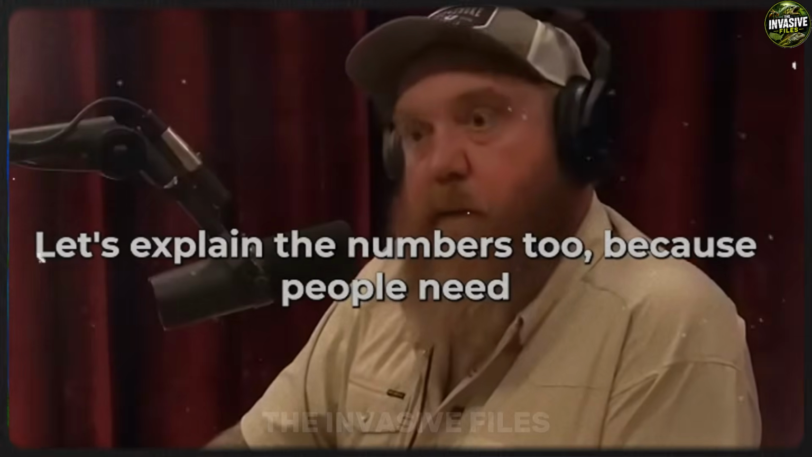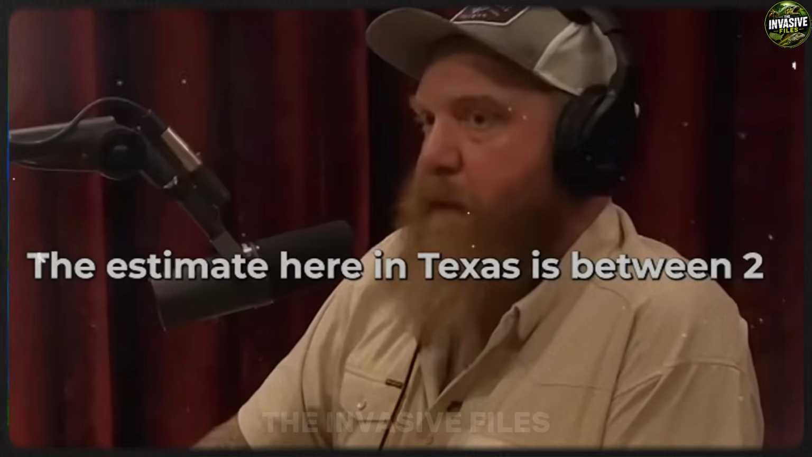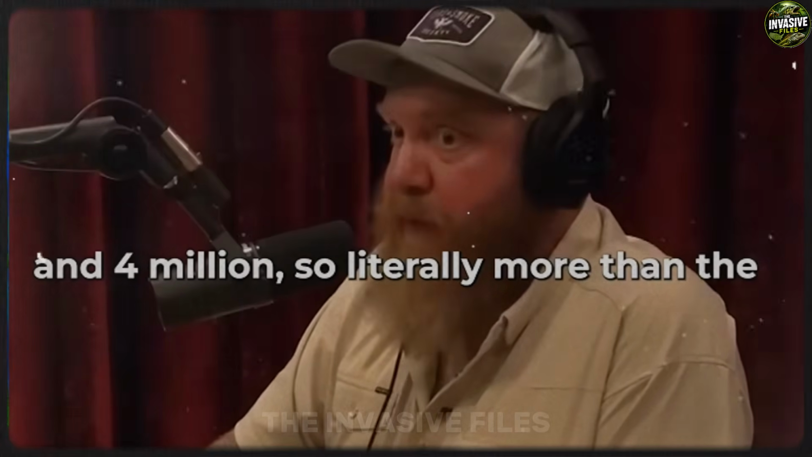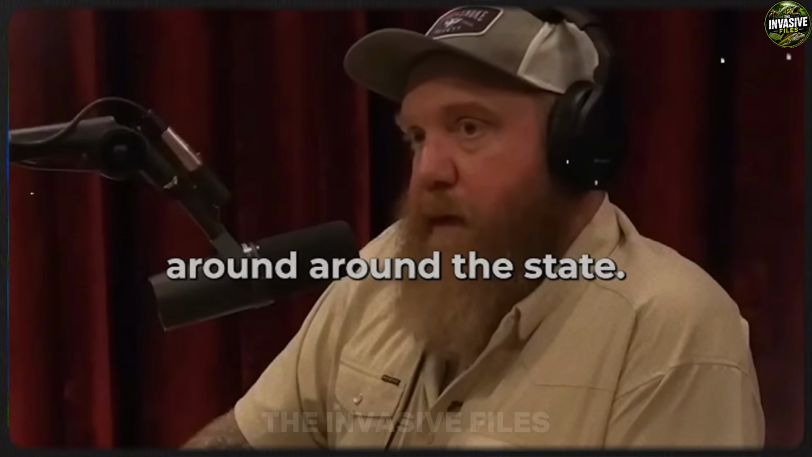Let's explain the numbers too. Certainly. People need to know how crazy it is here in Texas. The estimate here in Texas is between 2 and 4 million. So literally more than the entire population of Austin. In hogs. Spread out around the state.